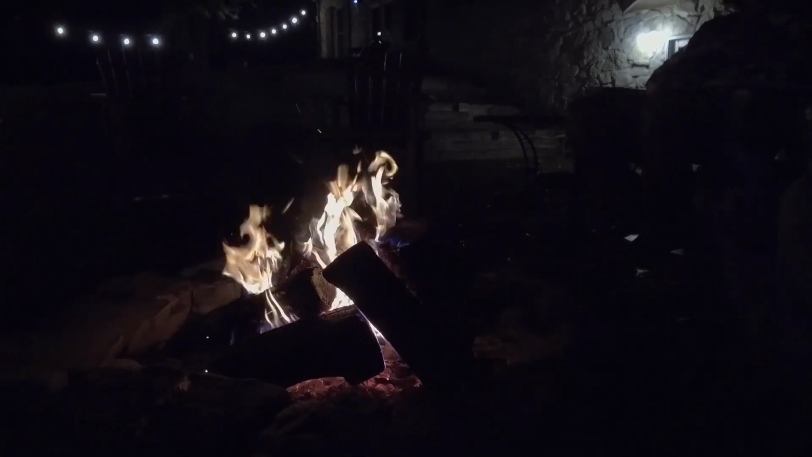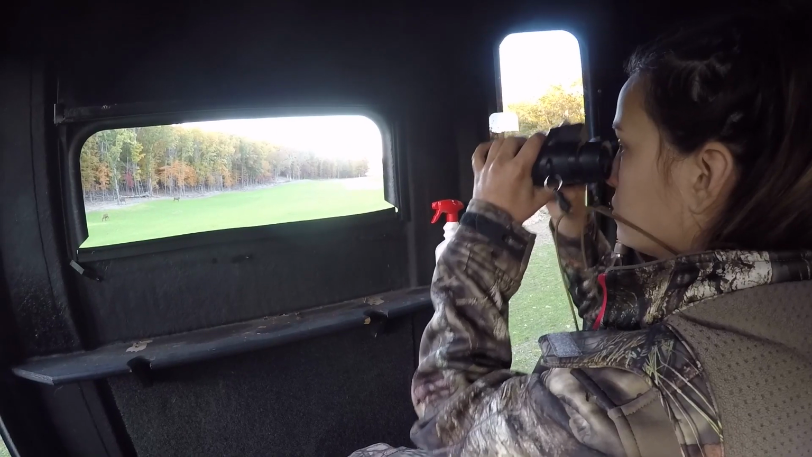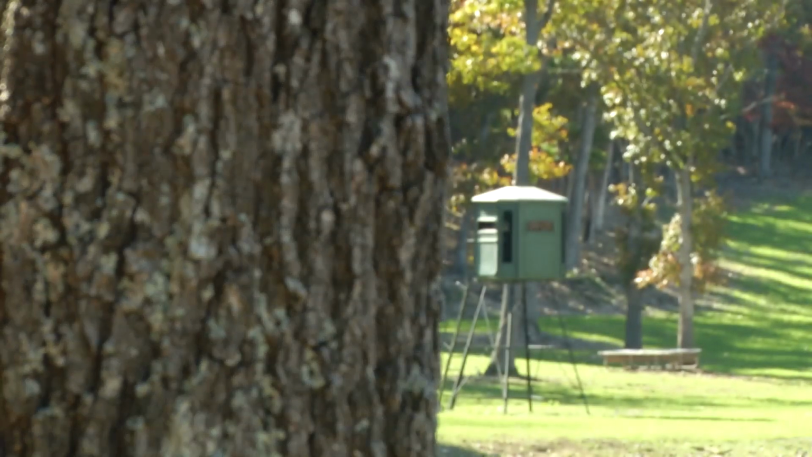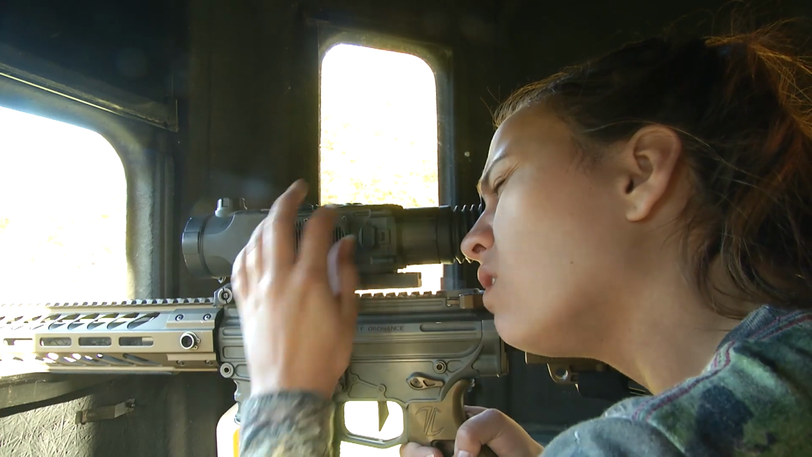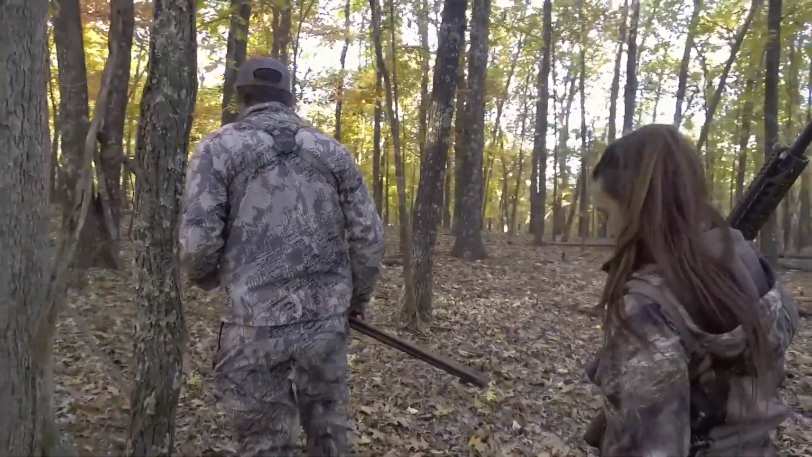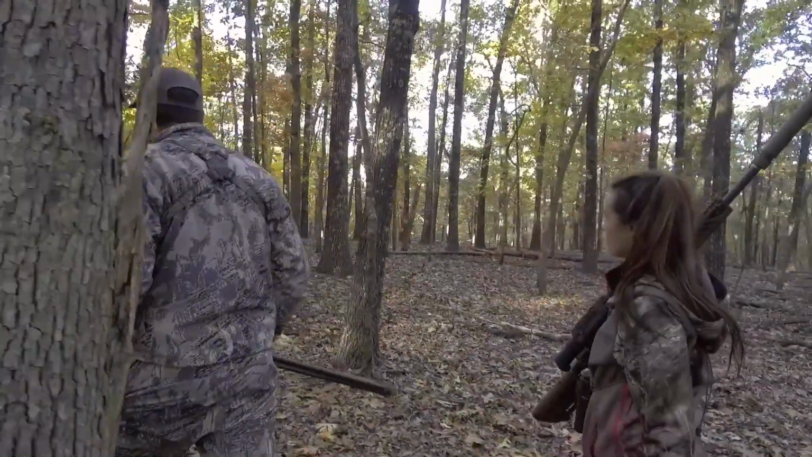So far, I'm pretty happy with the way this hunt is rolling out for Maddie. It's not easy, and I like that. I like her to pay her dues. I like her to understand it's not always a walk in the park. You know, starting out sitting in what some people call a shooting house is an effective way to do it, and there's no question that we saw a lot of red stag, but we didn't see anything that we wanted to go after. Plus, the enjoyment. I mean, I'm all about making sure that we have as much enjoyment as we can. So what better way is there than to get on foot and go after them?